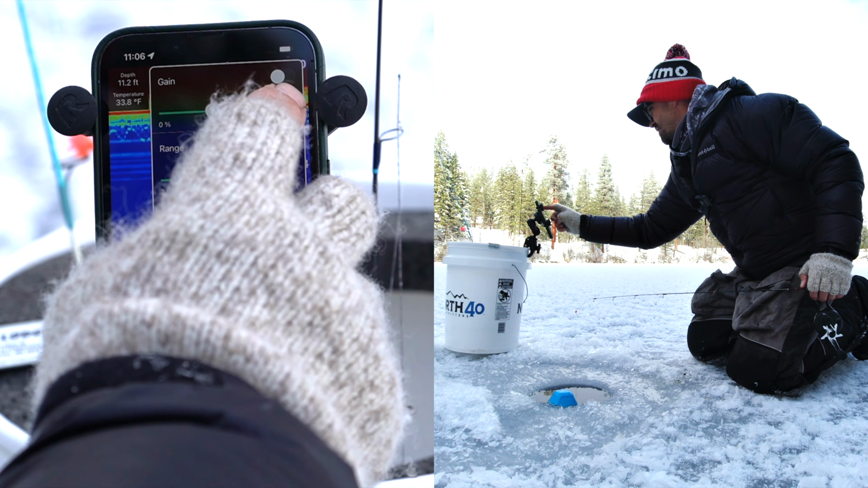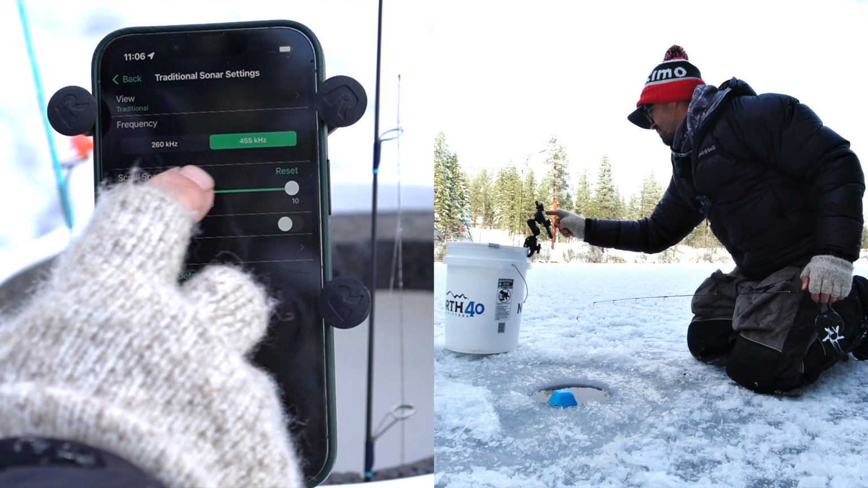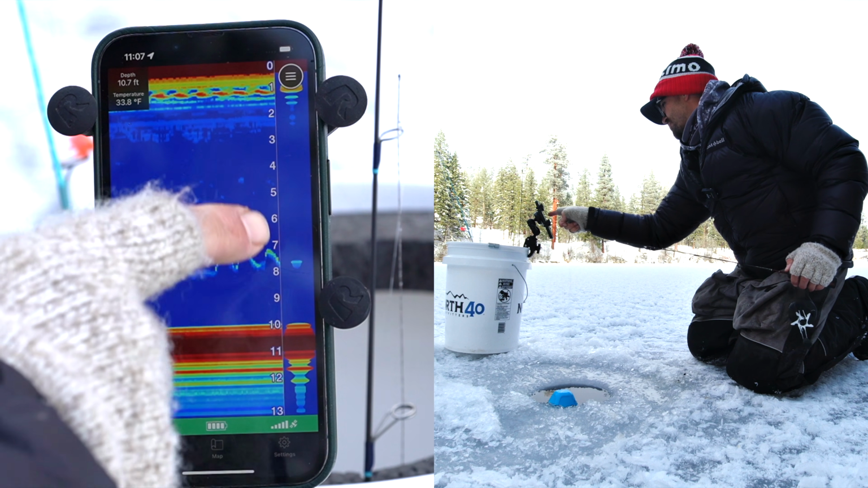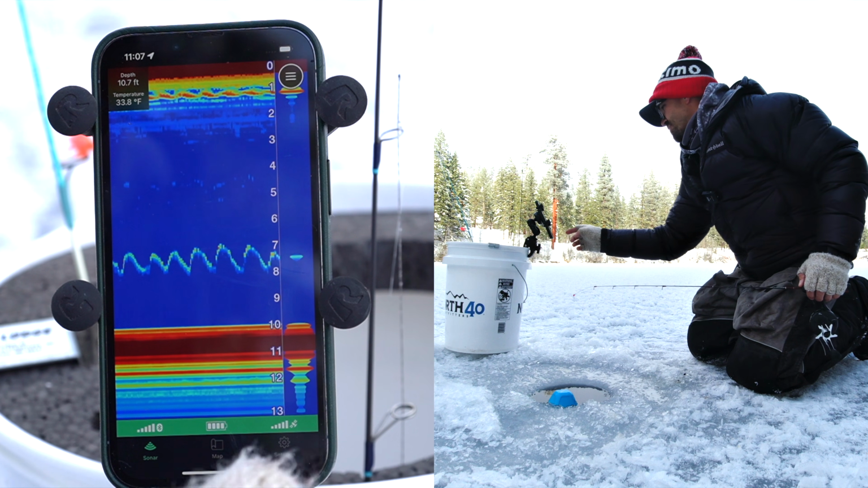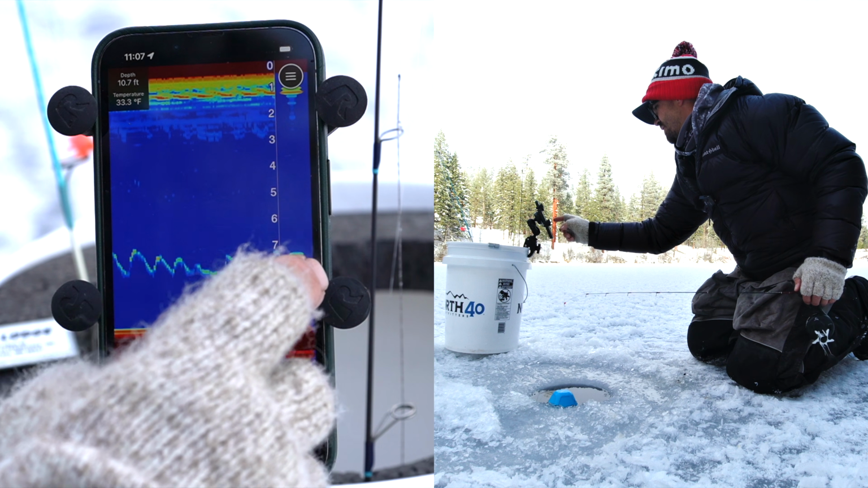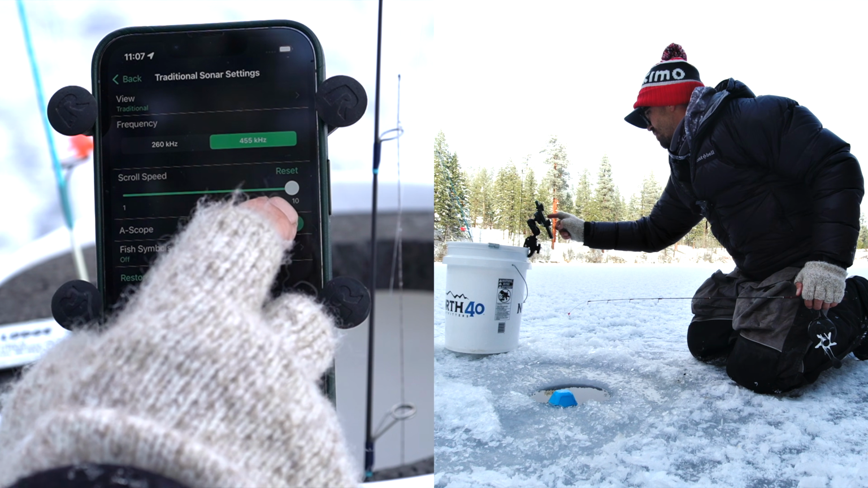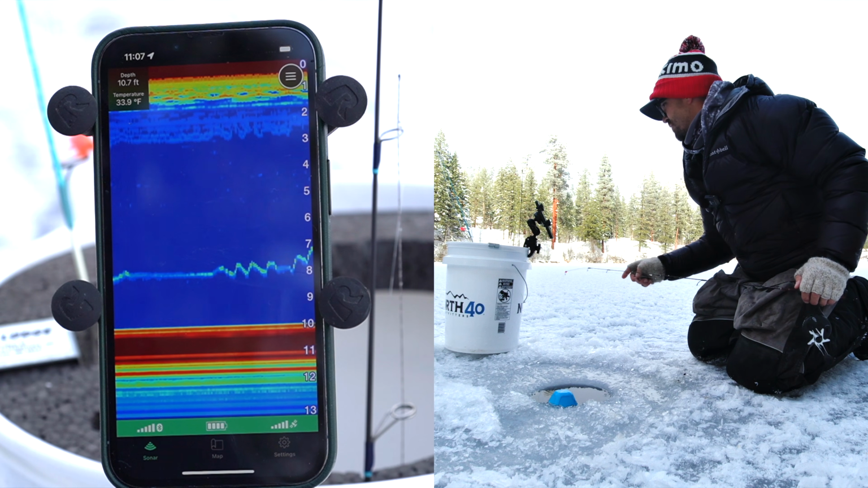So for ice fishing, I think that the best settings are 455 kilohertz with the scroll speed at maximum. You can also turn on the A-scope, which is basically like a verticalized flasher here on the right. Some guys might like that. I personally don't feel like I need it when I have a higher scroll speed on my sonar, so I don't generally run that. So I'm just going to go back and kick A-scope off. I don't ever use fish symbols because those are for amateurs.